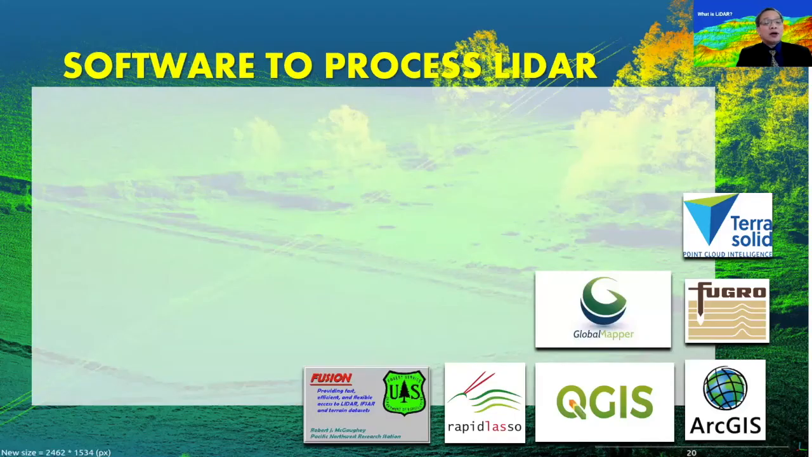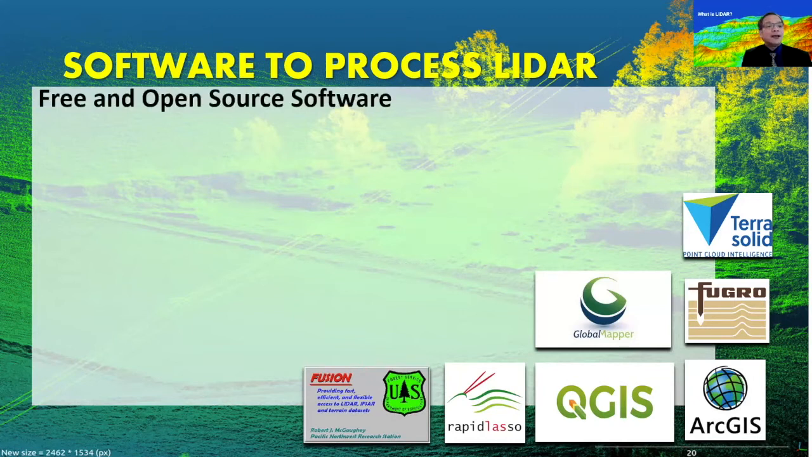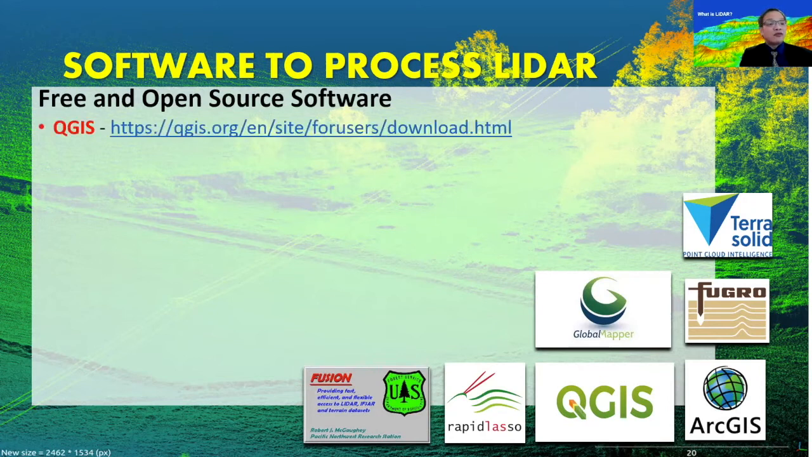Now, even before we go forward with using QGIS, there are several sources of free and open source software for processing LiDAR data. These are just some of the software I know of. There may be others. Some of you in the audience may have been working with LiDAR already. This list is not extensive, but these are the software I have encountered so far during the practice of my profession.